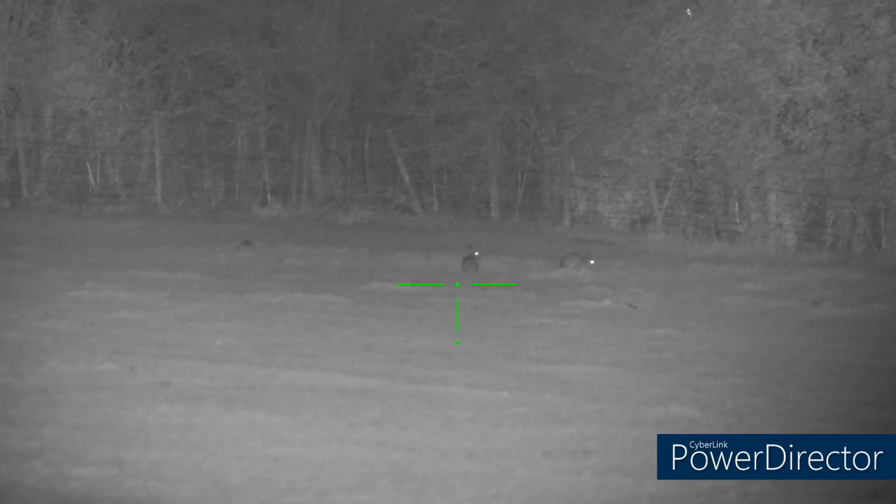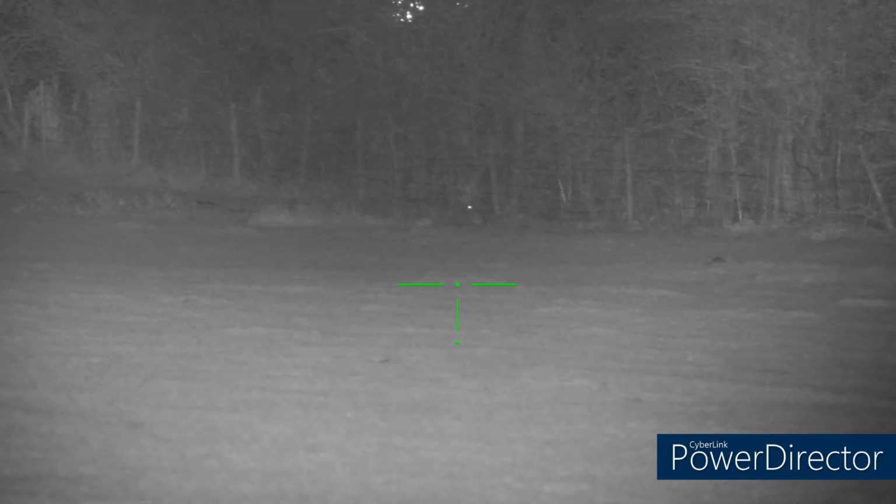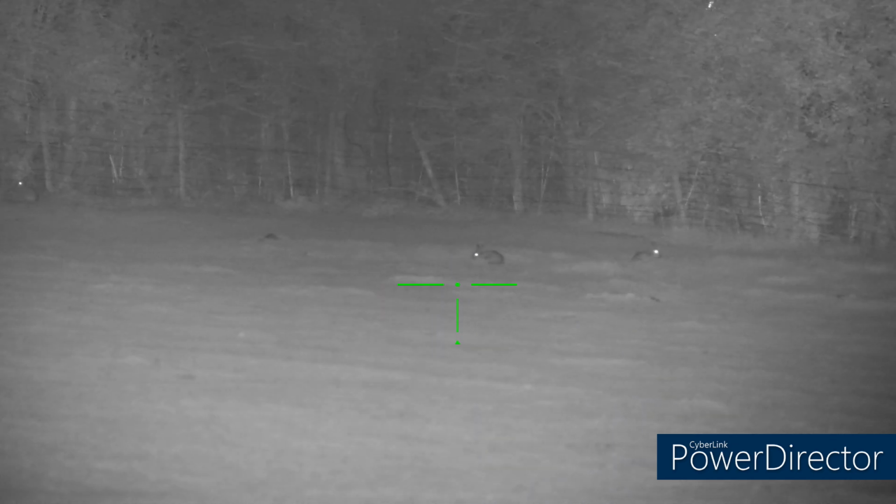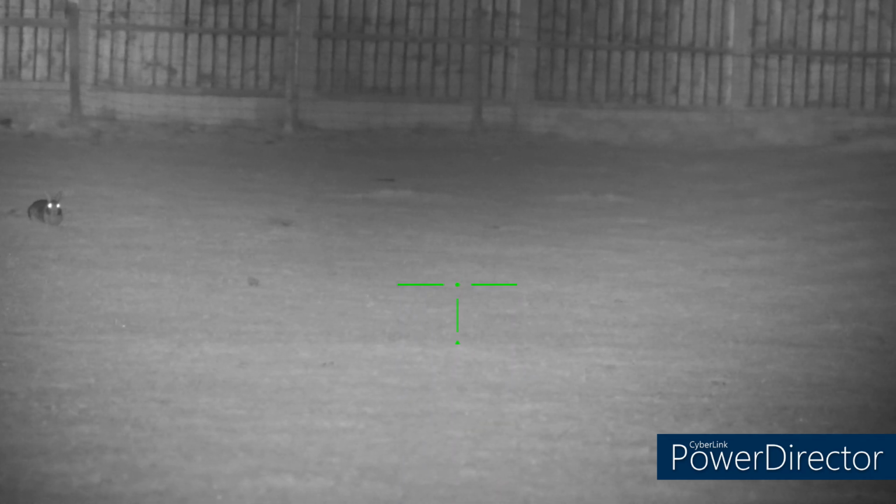Decent distance. So I'm just having a little scan around the field, seeing where the next one may be, and also trying to pick out a safe backstop area. So I lined up on this rabbit, and what do you know, he sets off running as soon as I'm just getting ready to take the shot. But he stopped, and I soon found him again. Another nice clean shot. Really humane kill.